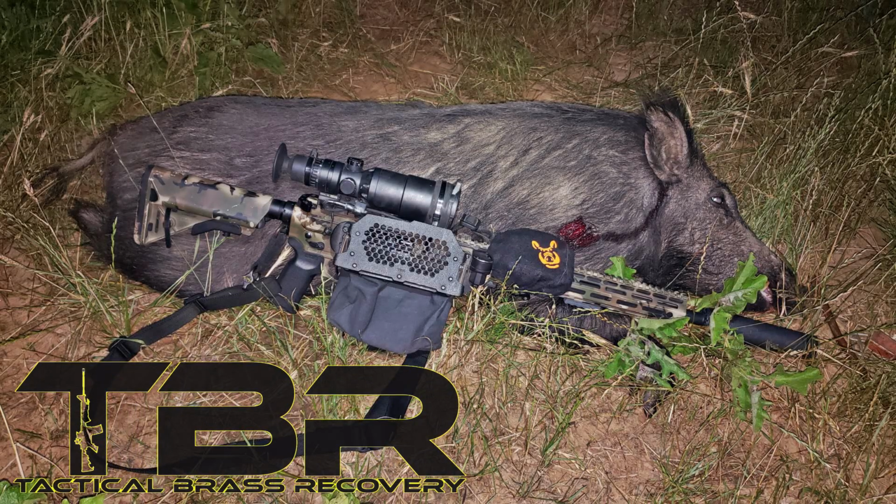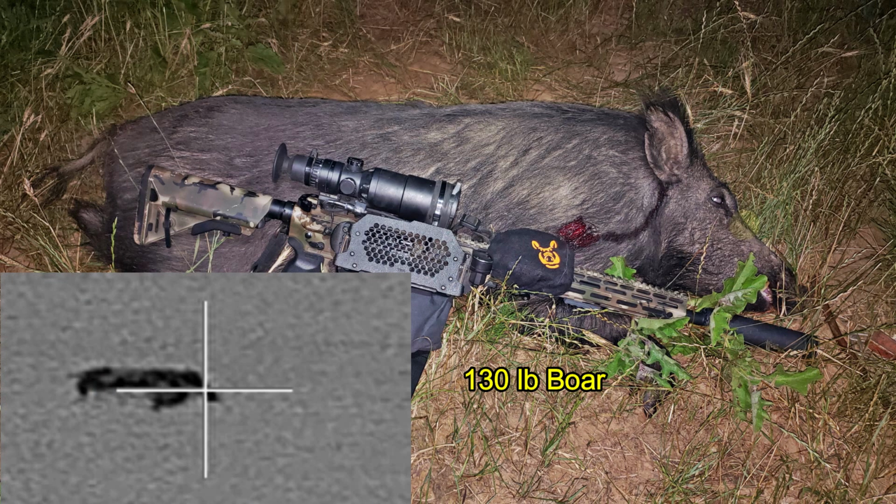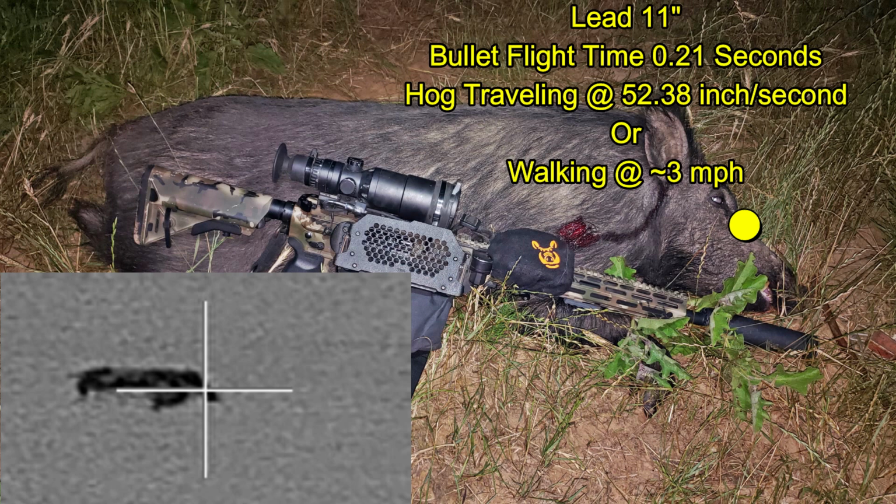Brass Catcher by Tactical Brass Recovery. The hog taped in at 130 pounds. Now, being something of a geek, I thought it was interesting that the point of aim was about 11 inches different than the point of impact, so I ran some calculations based upon the flight time of the bullet to get there at 175 yards, and came up with the boar was walking at about 3 miles an hour when I shot it, and that resulted in the difference in the point of aim and the point of impact.